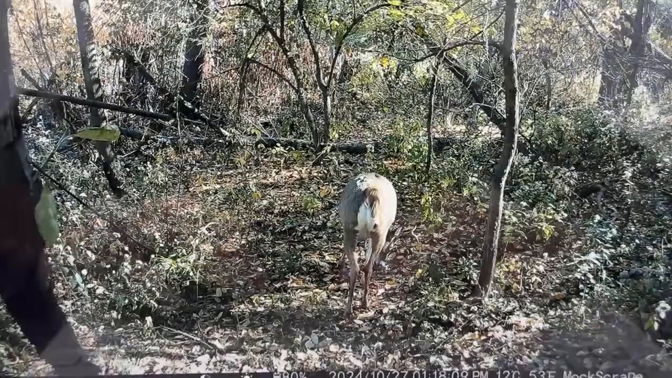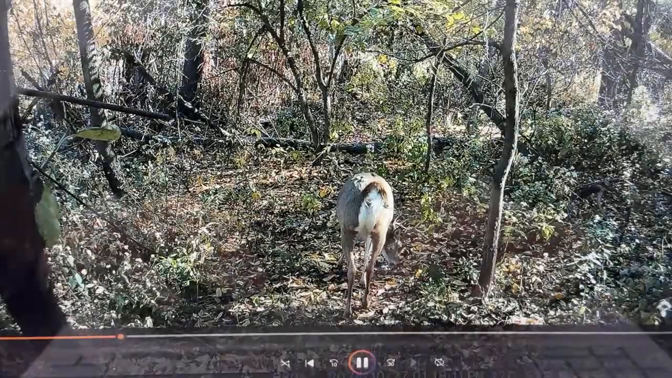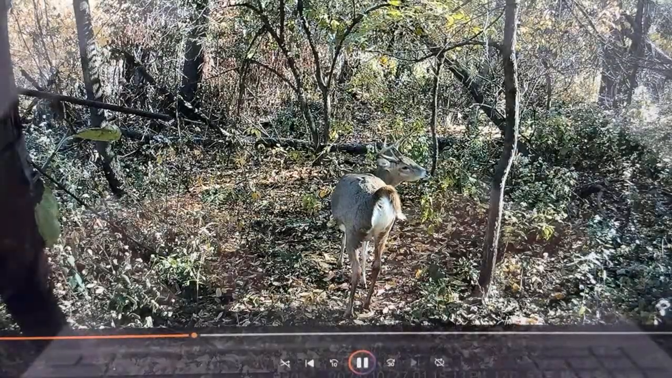There's 2:18 p.m. There's a deer. There's a buck in there right now. It's a nice little, it looks like an 8-point.